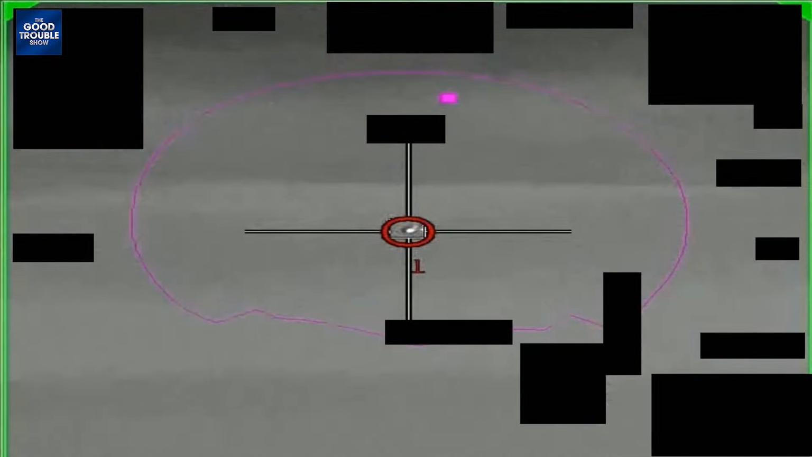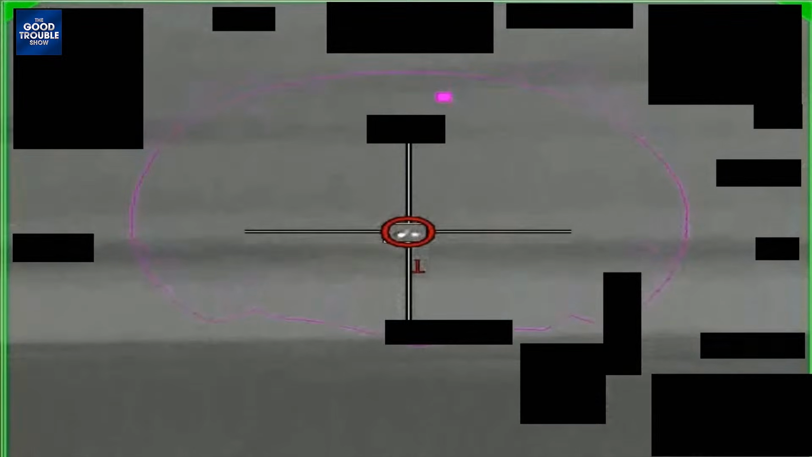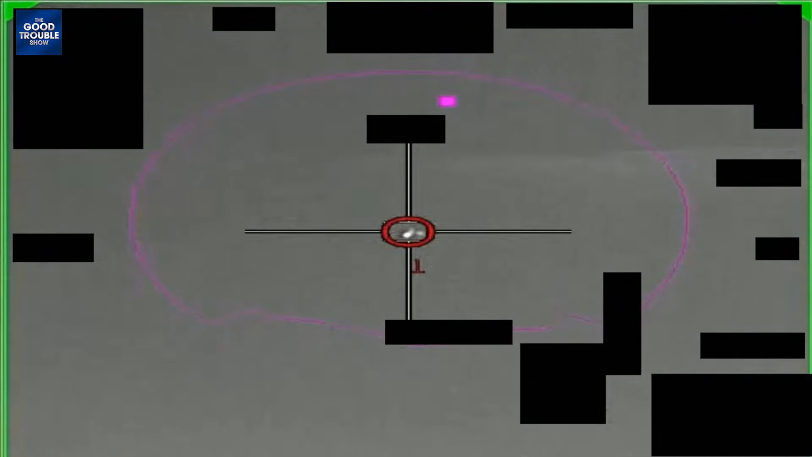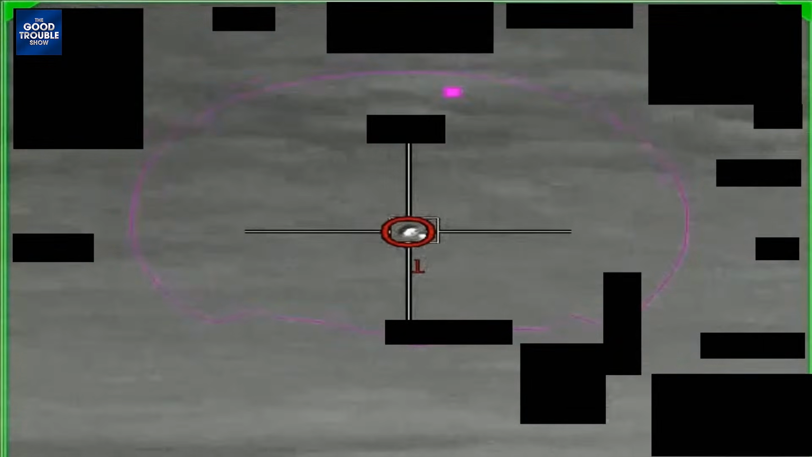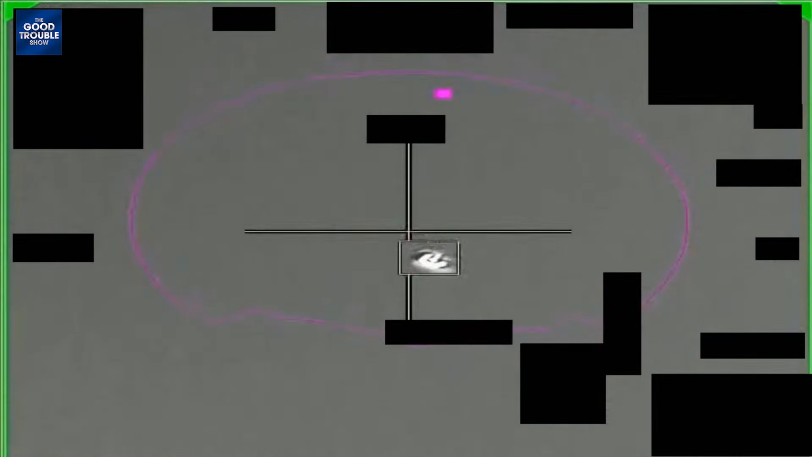So I'm not sure. This is how the analyst brain works, trying to figure out stuff at face value when you have no other information. Which thankfully I was always lucky to have more information doing the analysis when I was supporting the task force on this.